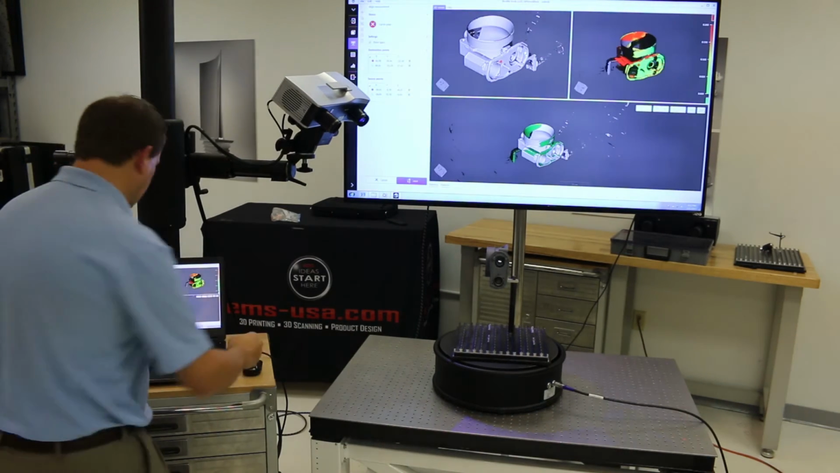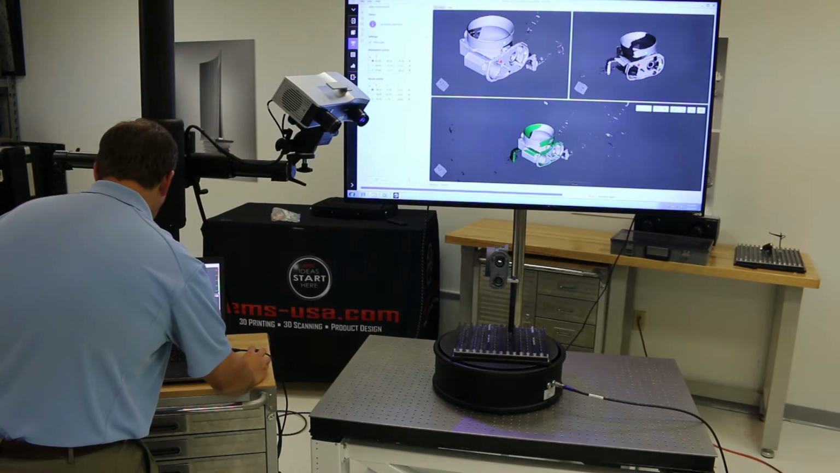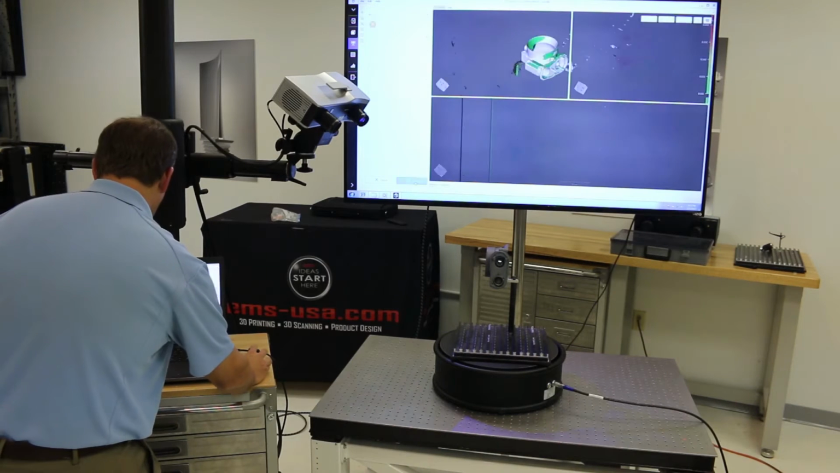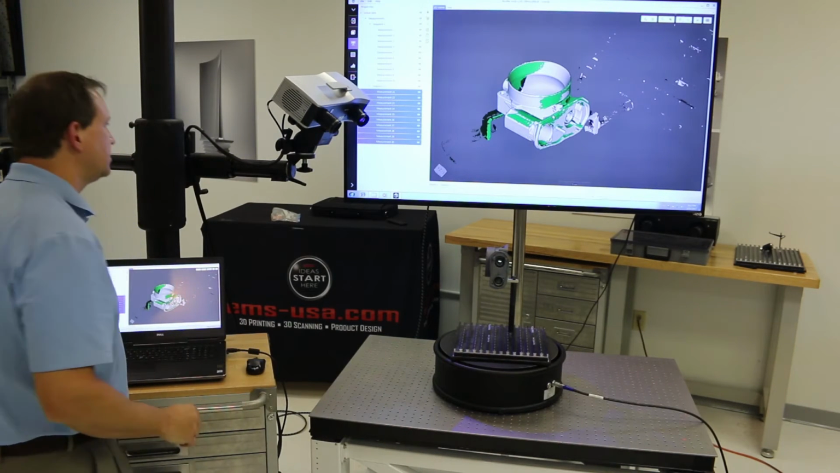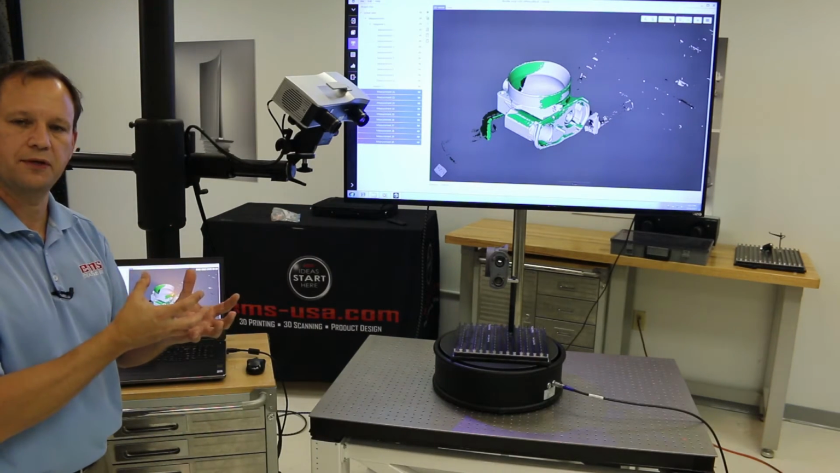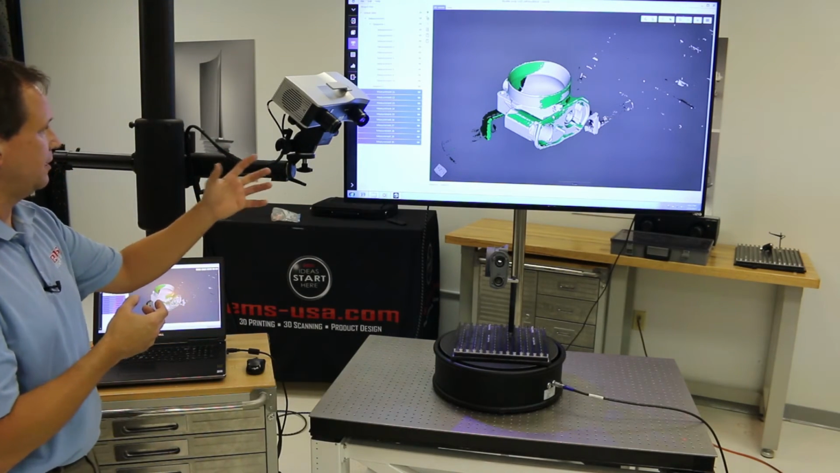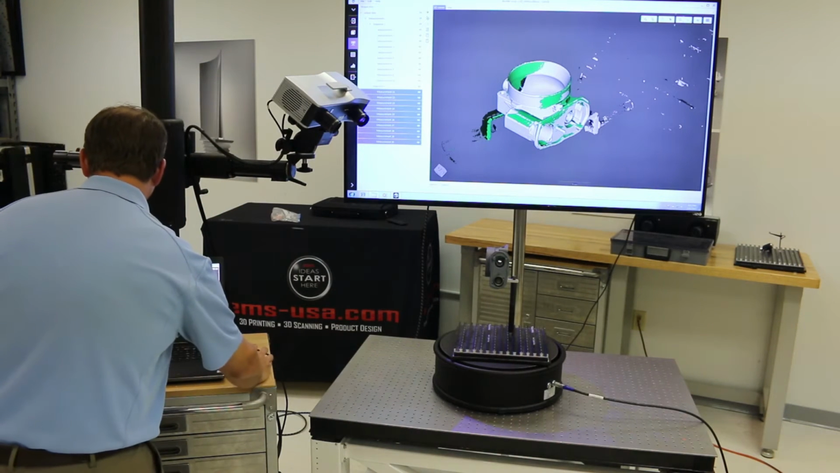Again, that's the line of sight issue. And I'm just picking some common points to get them close. Once I get it there, I'll hit next, and it will align all of those scans. So now I have those two sets of scans, 10 in each set, so 20 scans total aligned.